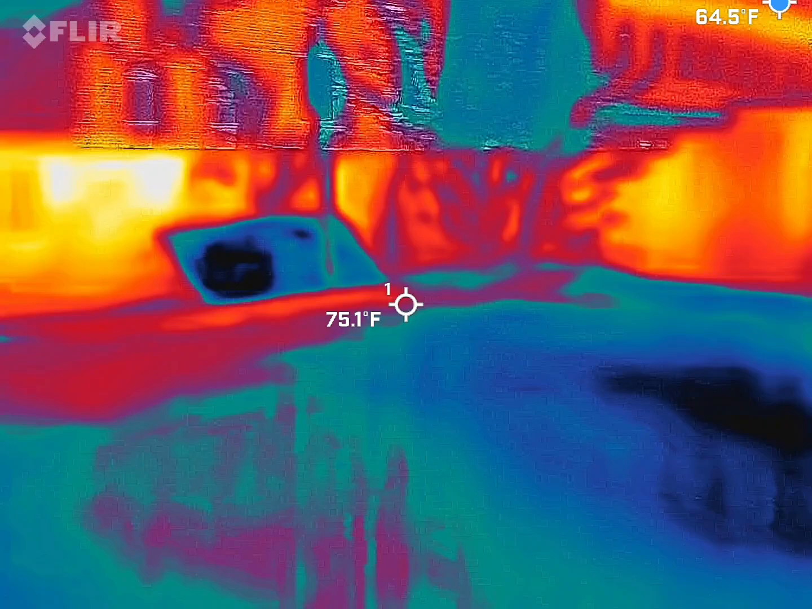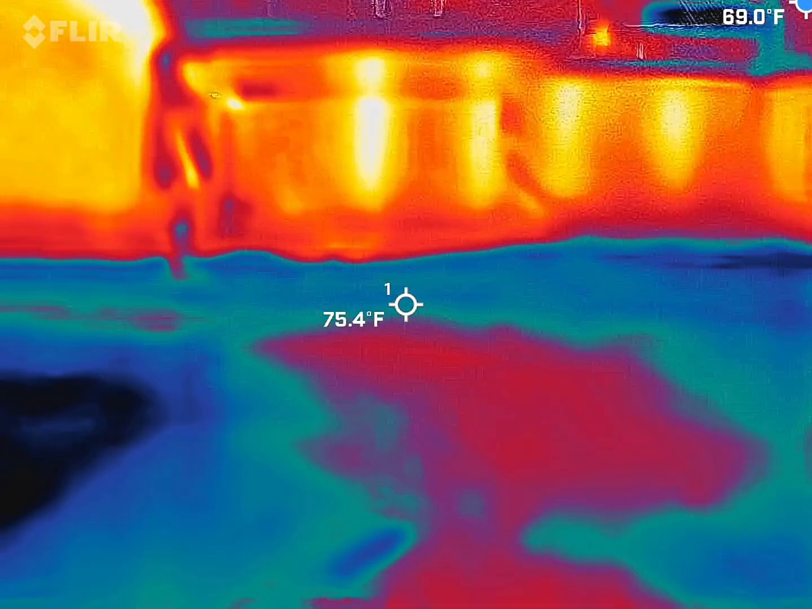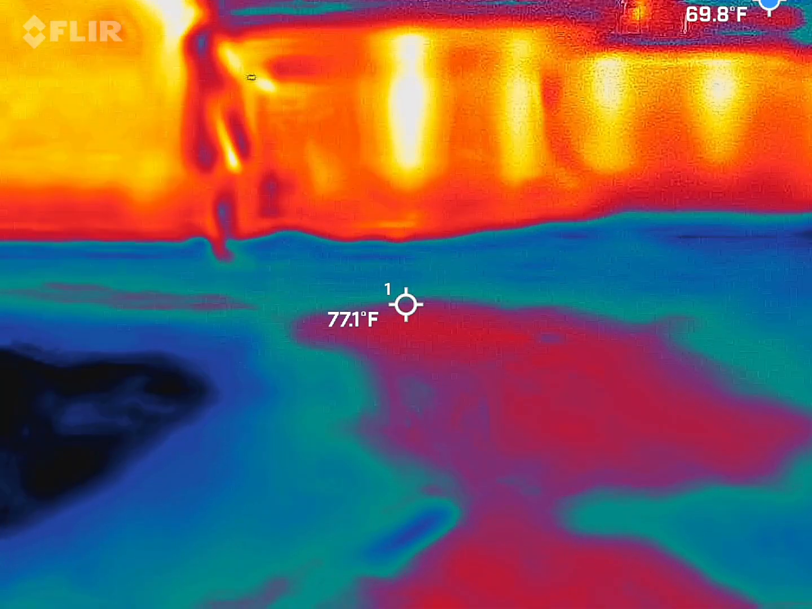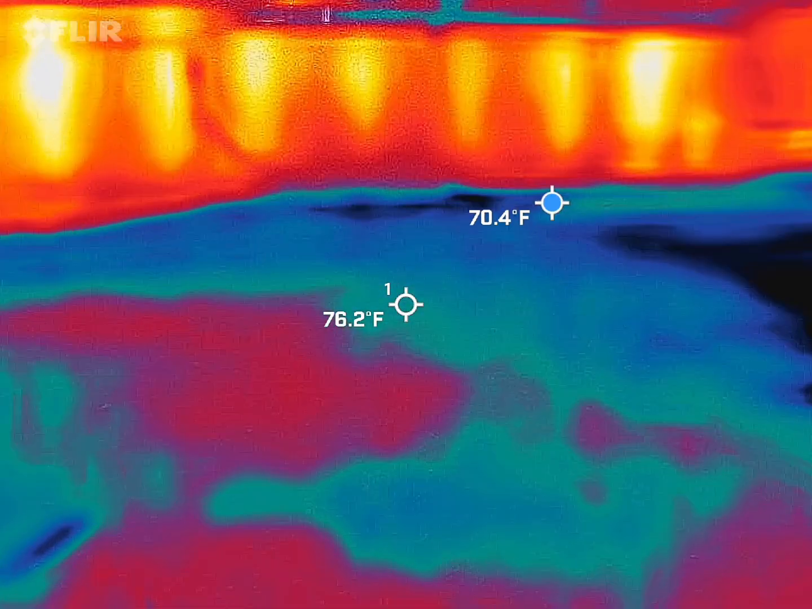Yeah. I'll give it 2.5. By the electric? Yeah, now it's gone. That's weird. Now it's 0.